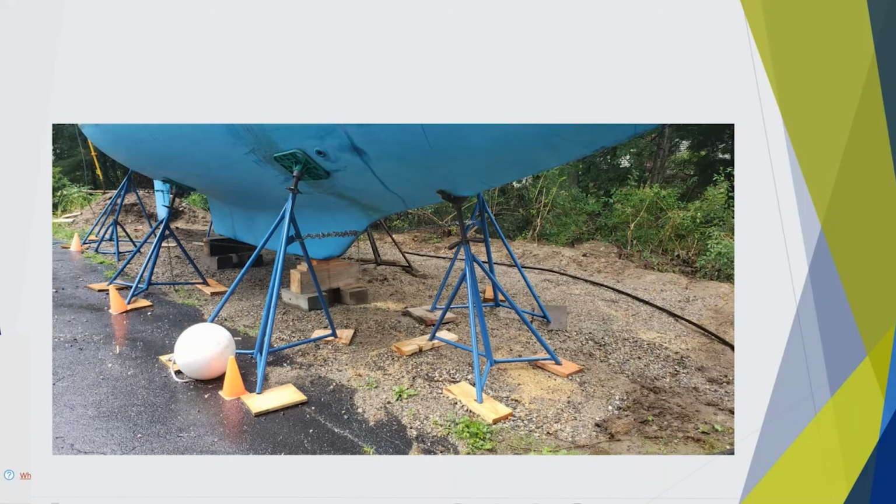So this is what it looked like after it was spread and compacted. I didn't have a compactor, so I just drove over it with my SUV. But you can see that I think we got it about right. It's level here with the driveway, which is what I wanted. And at the back and all four corners, it filled in about where I wanted it. And very happy to report that the boat did not sink into the gravel. We had some rain since then, some heavy rains actually. So this worked out.